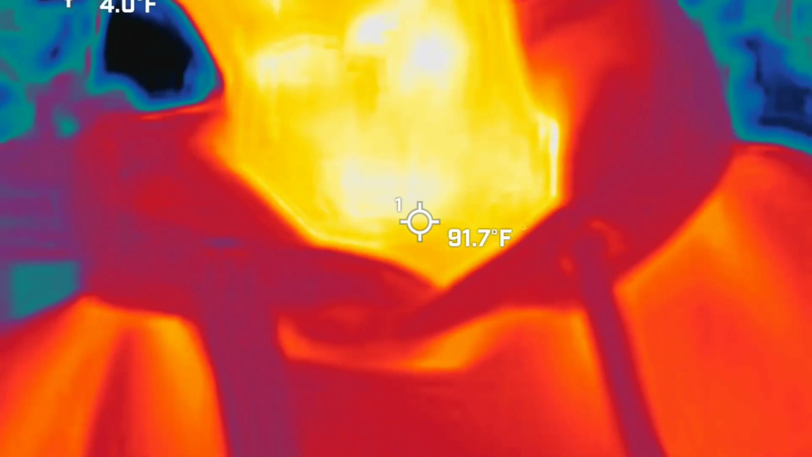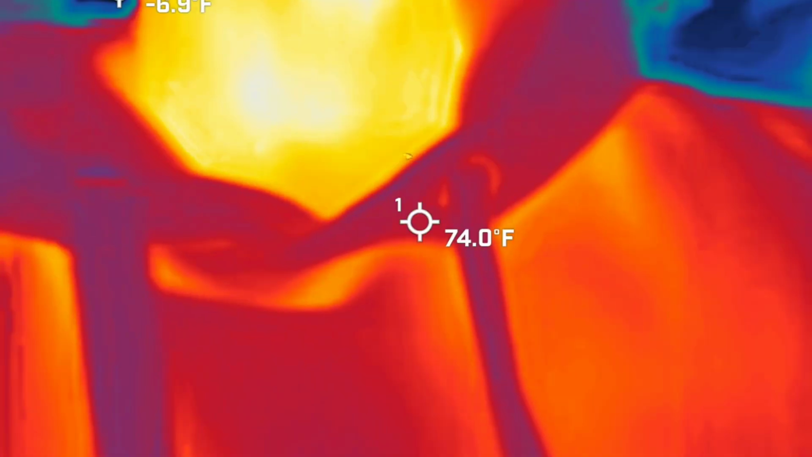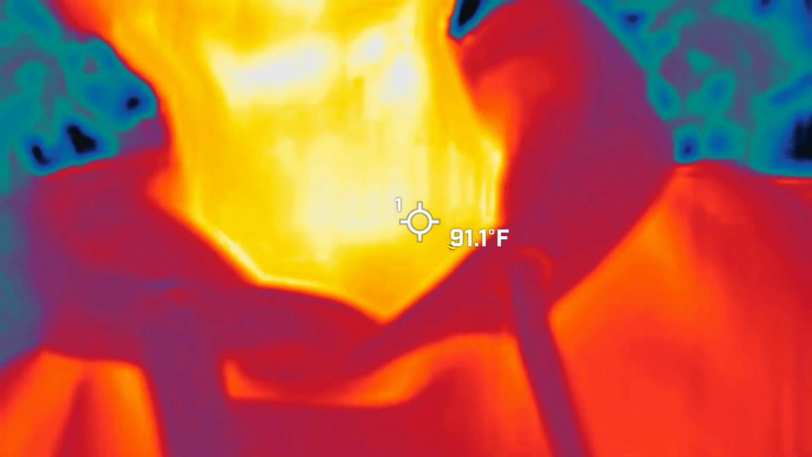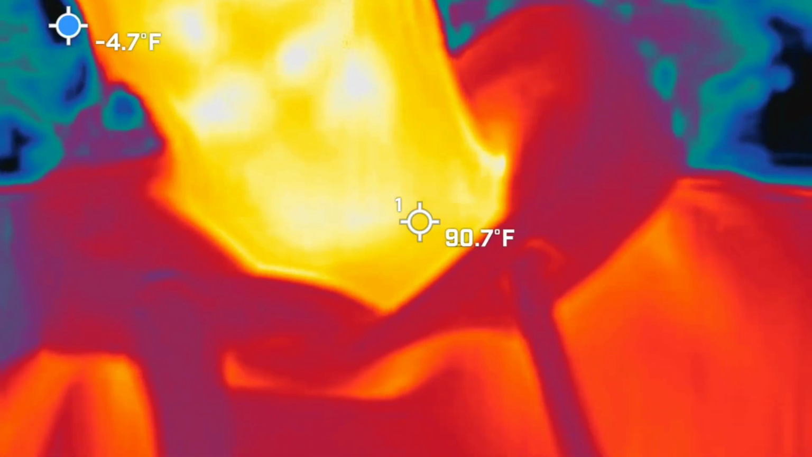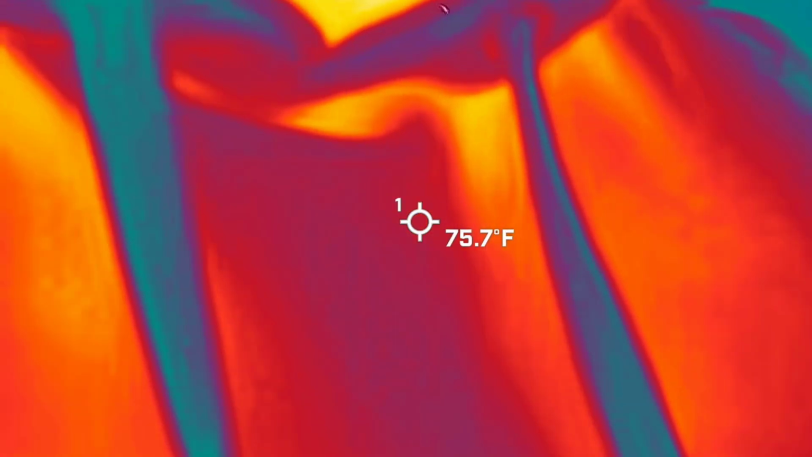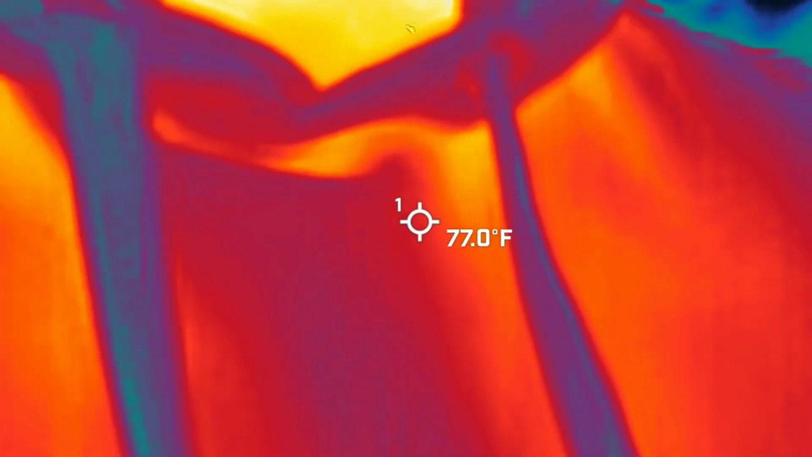Correct. When I say cold spots, I'm looking for 15-degree differences from the ambient temperature, which tonight is about 60 degrees. So I'm going to be looking for 45 degrees and colder. Now, how do I do that? There's a blue dot bouncing around your screen. That blue dot is showing you the coldest spot in the frame at that particular moment.